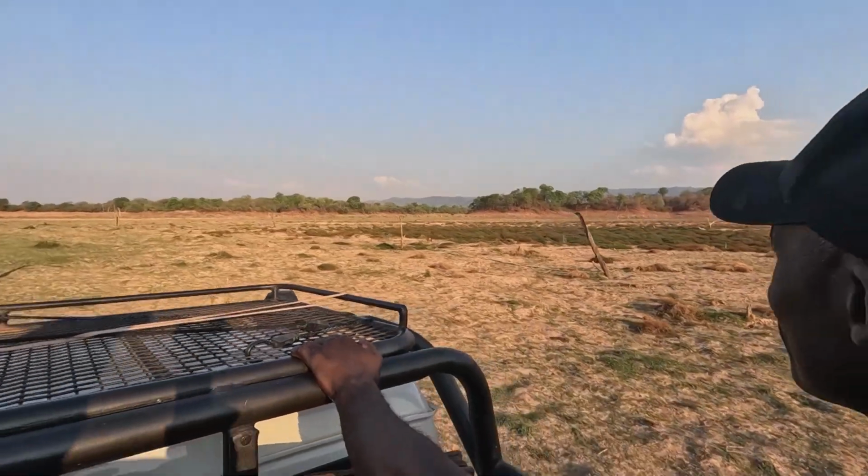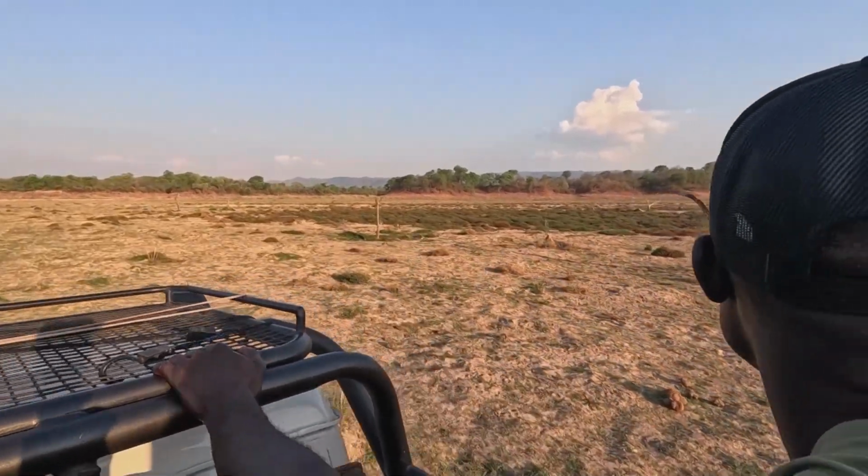Because when it comes to farming and mining and other things, wildlife has no place. So in actual fact, it's the hunters' money and the meat that the local people benefit from that keep wild places wild and ensure that our wildlife has a place to stay.